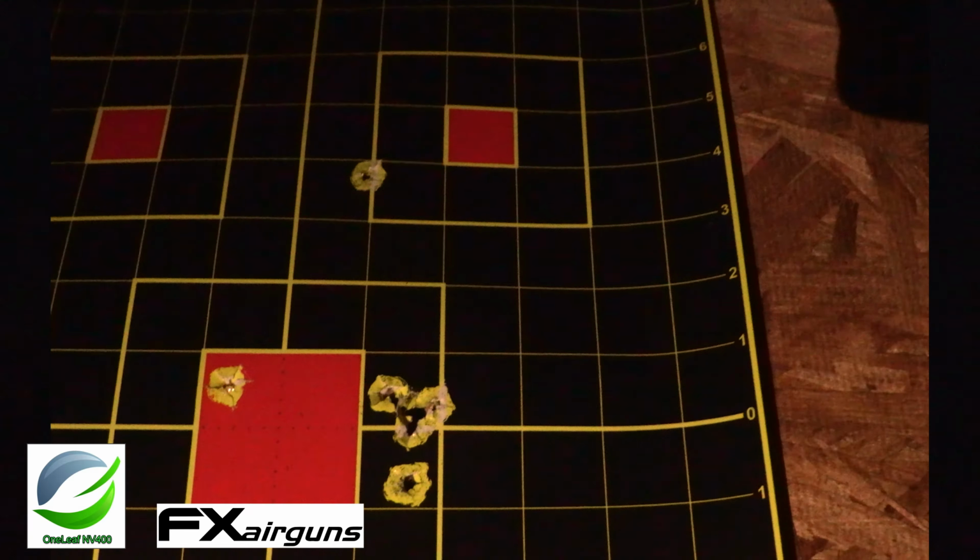I really couldn't tell where they were landing. That's unbelievable, guys. I mean, pitch black. Firing into the night, pitch black at 100 yards. And to put a group together like that at 102 yards, I don't know of anything else that'll do that. That's just crazy. Absolutely crazy.